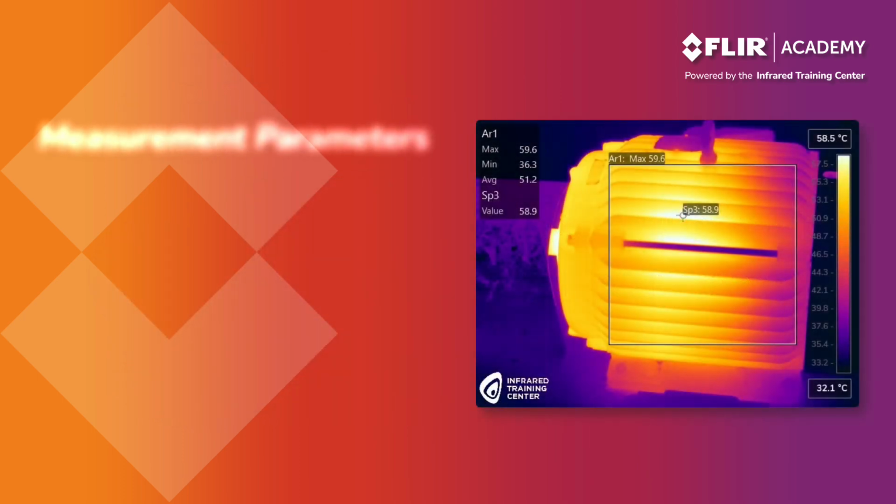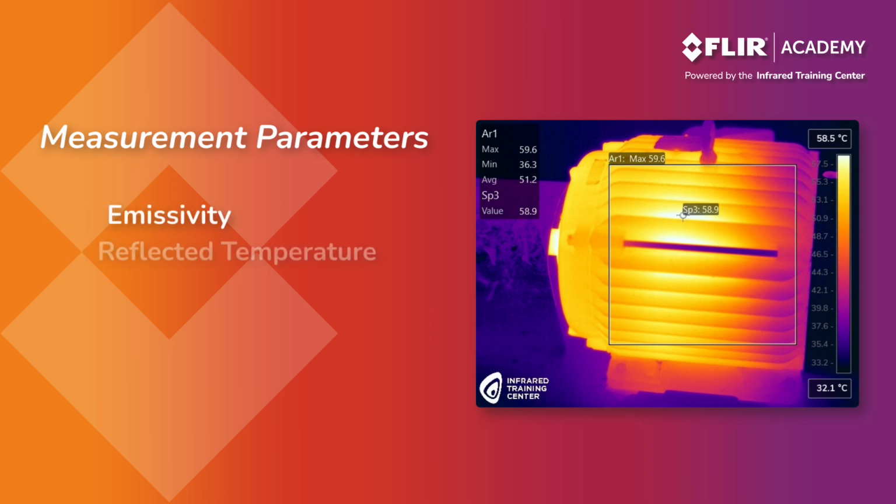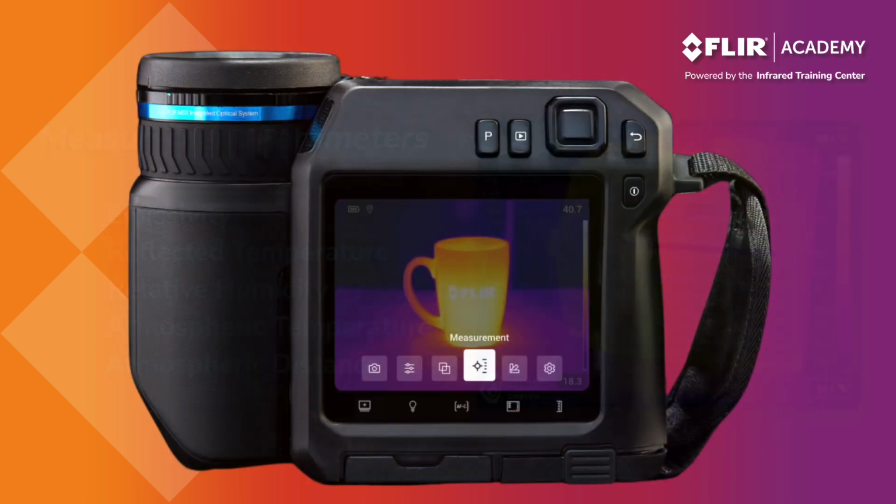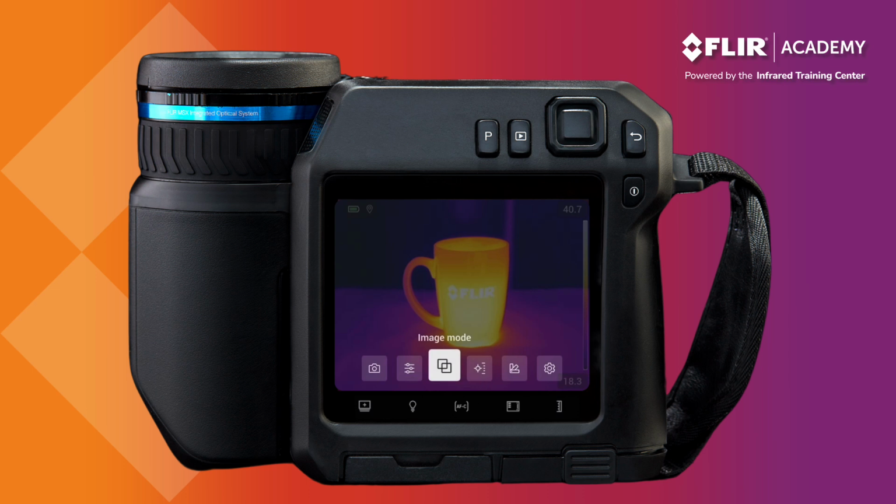When using measurement tools, you need to also adjust the values for emissivity, reflected temperature, relative humidity, air temperature, and atmospheric distance. These are known as measurement parameters. All five have an impact on temperature accuracy, with emissivity and reflected temperature being the most important. Navigate to the main menu and select Measurement Parameters. Use the navigation pad to highlight the desired parameter and press the navigation pad to adjust its value.